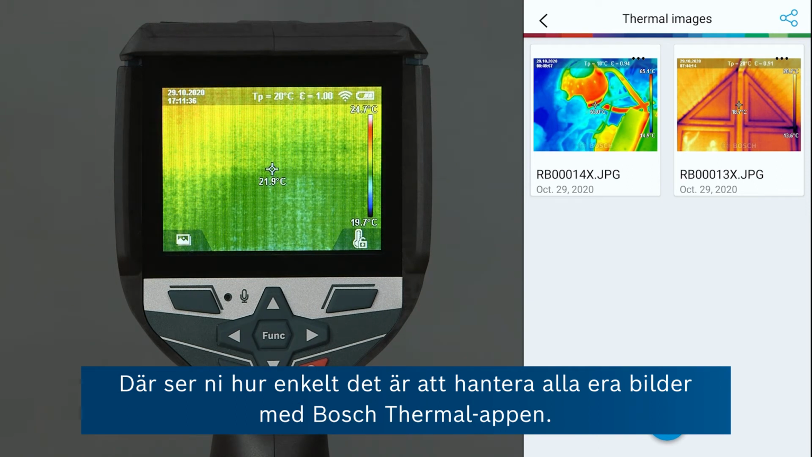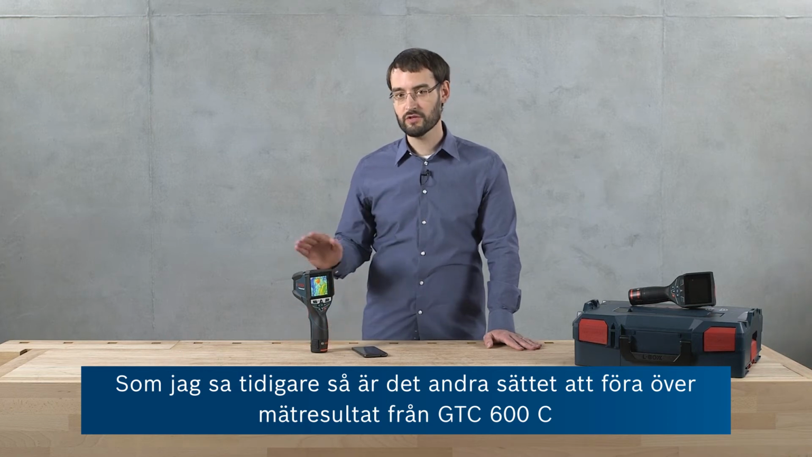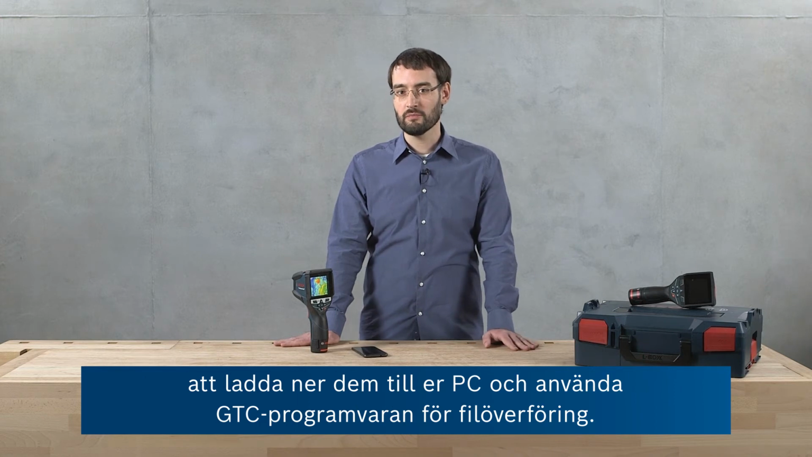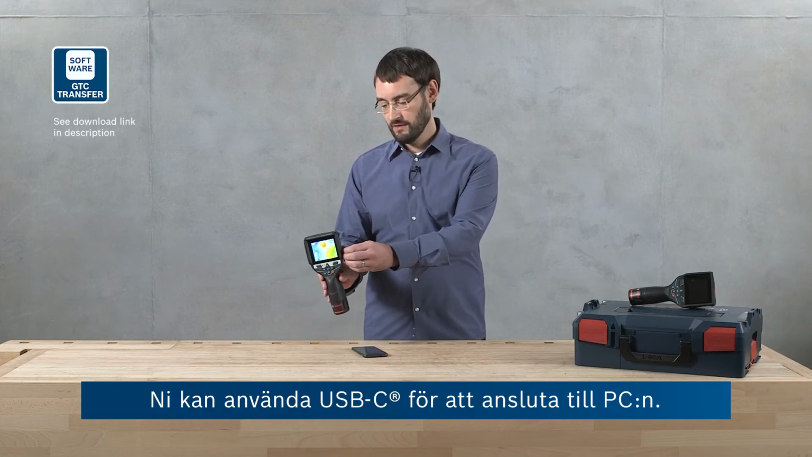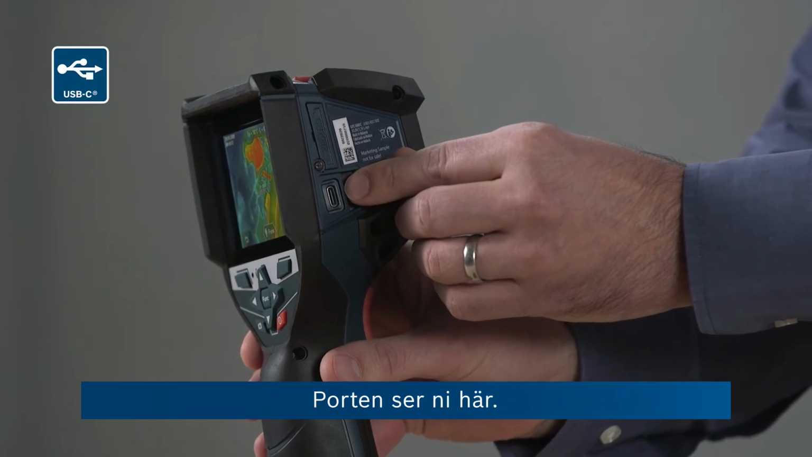As mentioned before, the second way to get your measurements from the GTC 600C is downloading them onto your PC and using the GTC transfer software. To connect to your PC, you can use the USB-C connection. The port can be seen here.